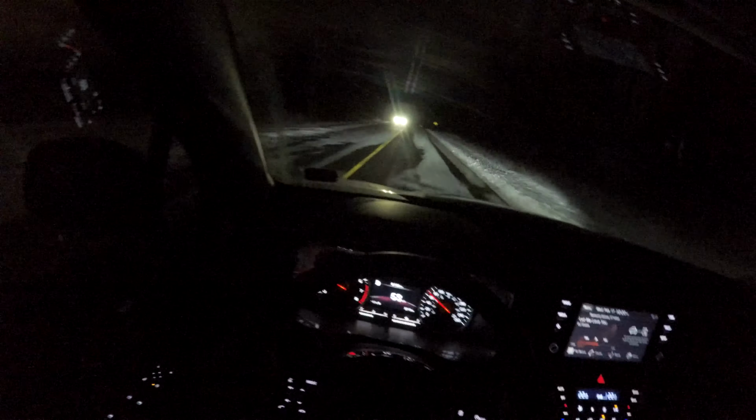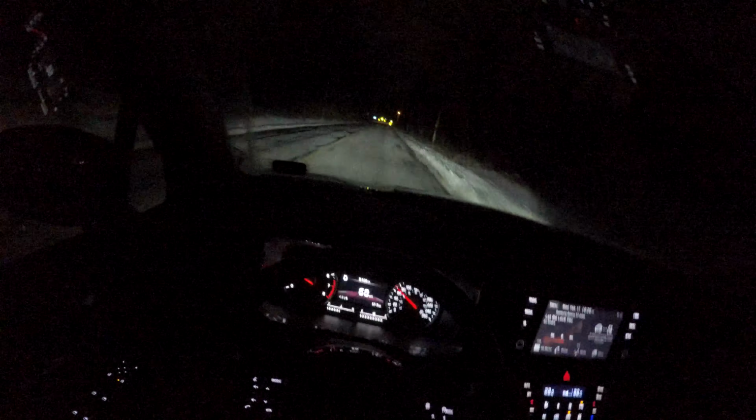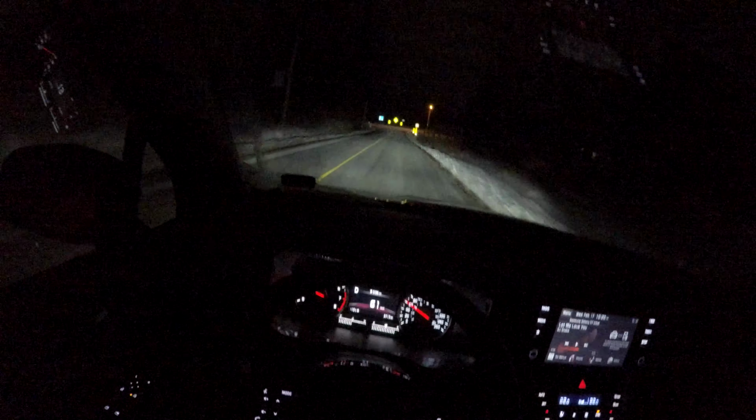Very quick to respond when it senses the car in front. Pretty much instantly turns off the light. Just like in the Seltos we had a few months ago. Very, very good high beam assist in these Kias.